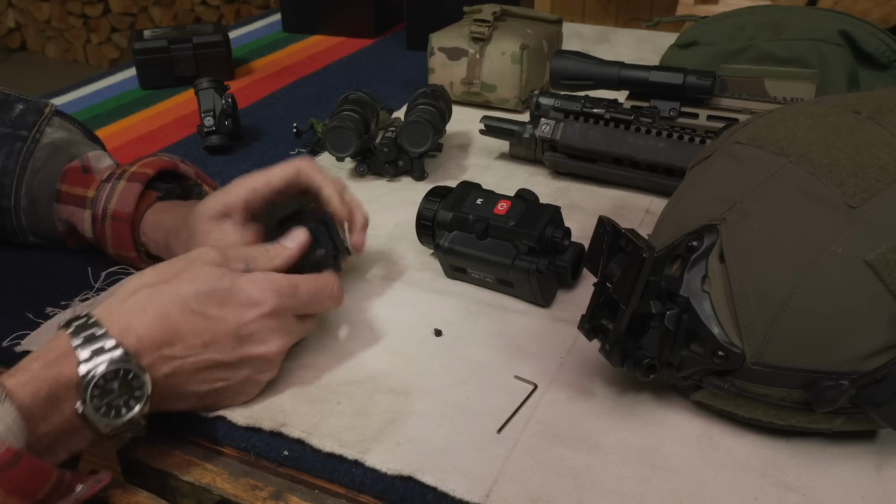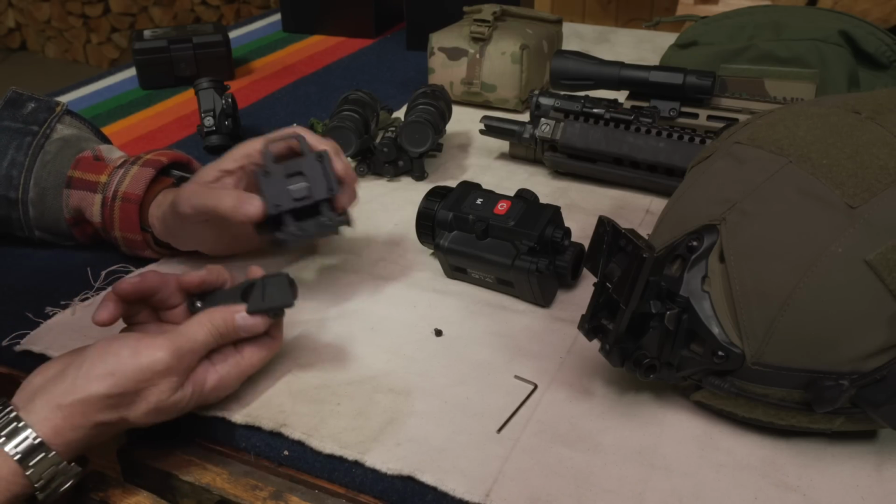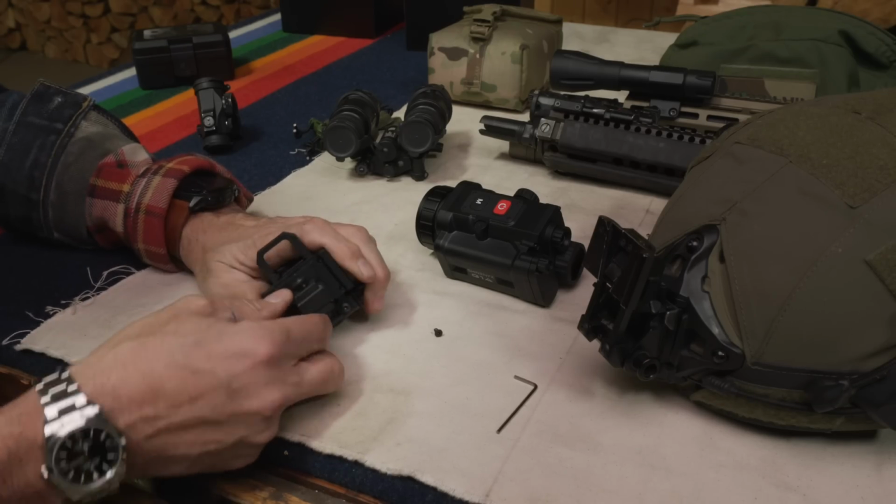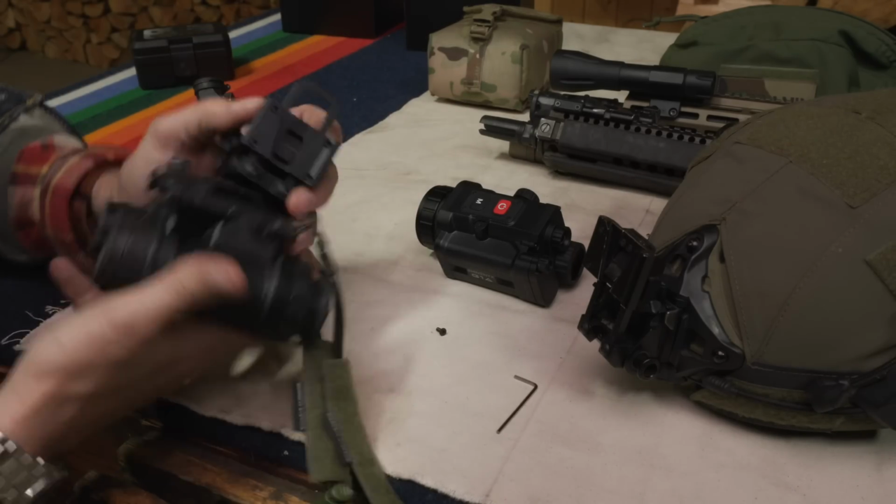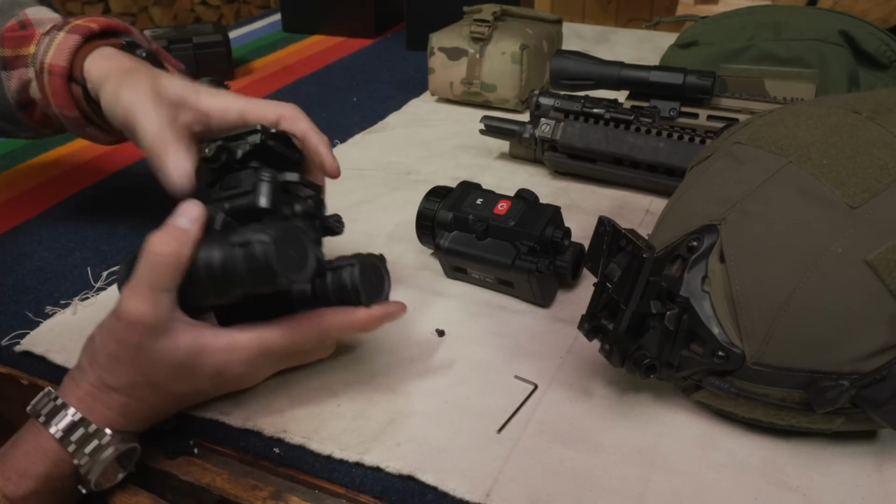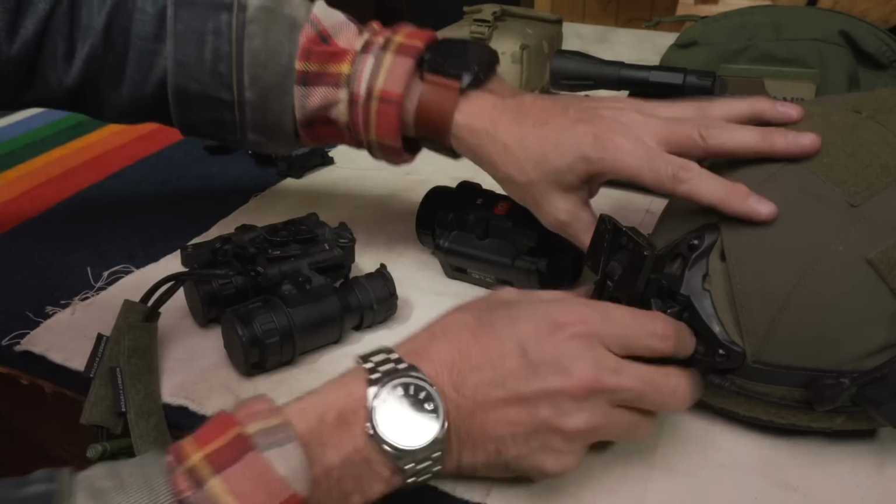It doesn't quite work. The tolerances are not quite there, where this release is supposed to catch on the inside, and it doesn't. I don't hear it clicking. Listen to this one, you'll hear the precision. Or usually you do. This one's brand new. That one doesn't, let me get mine. I don't know what's going on with that one.